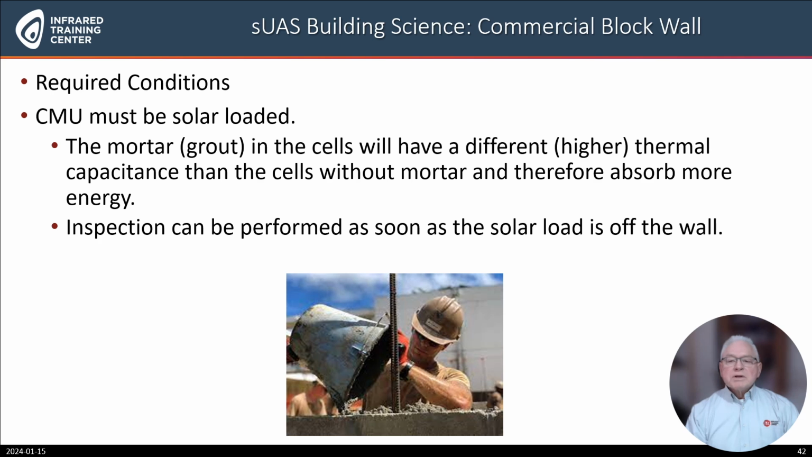Another sUAS building science application is CMU inspection, or concrete masonry units. The concrete masonry units must have grout installed at the rebar as designed by a structural engineer. Mortar or grout in the cells will have a different or higher thermal capacitance than other cells without the mortar. Therefore, they will absorb more solar load. The inspection can be performed as soon as the solar load is off the wall. We'll take a look at some imagery in the next slide.